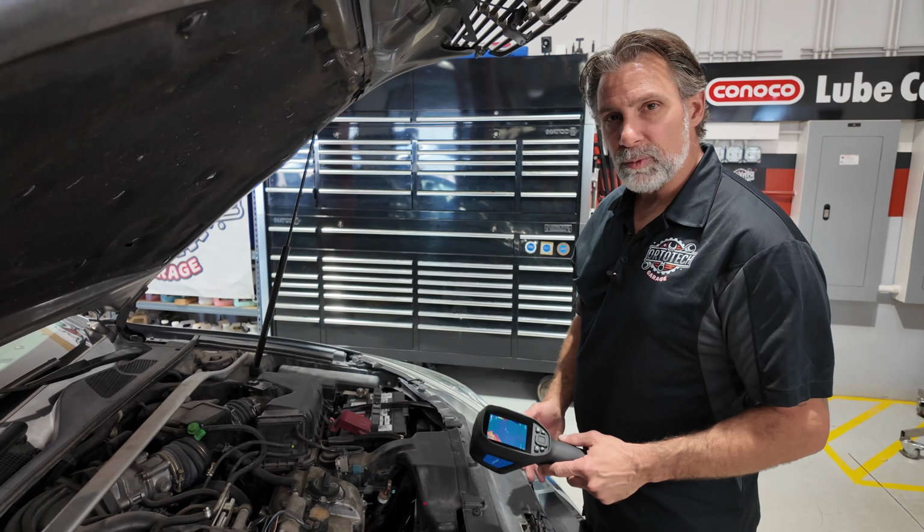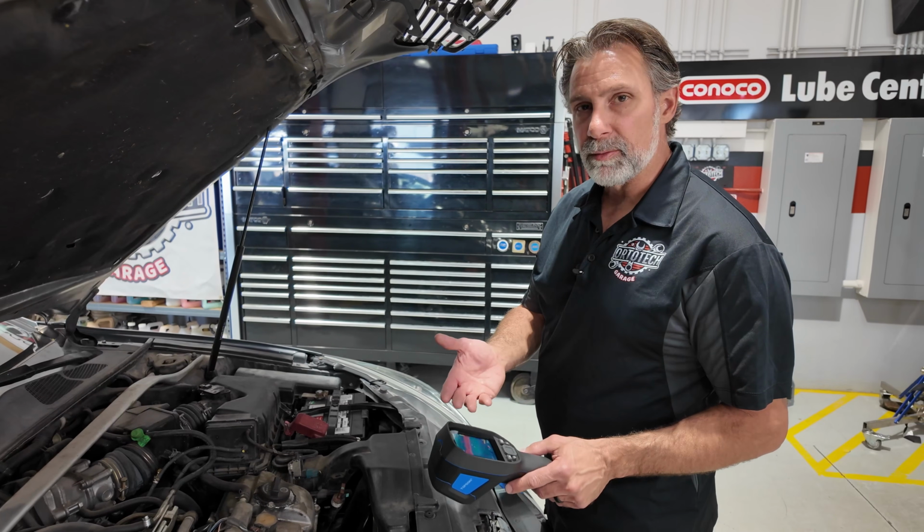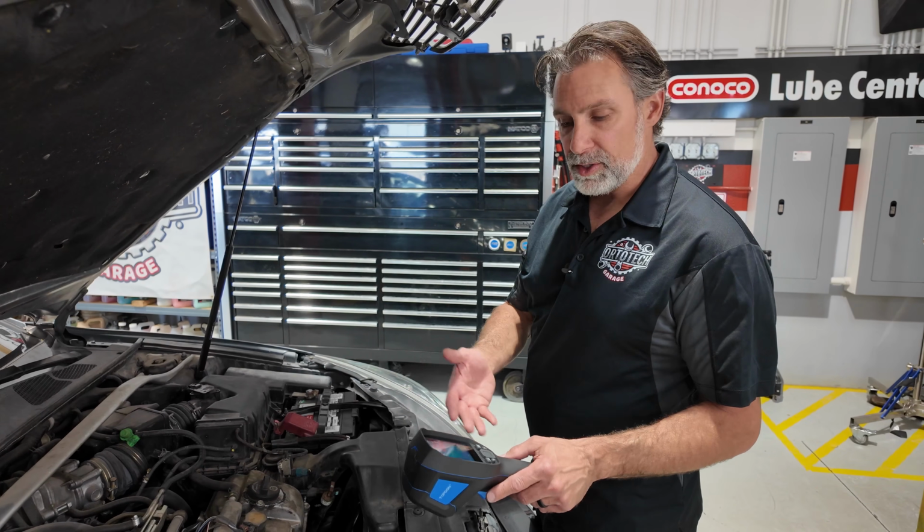So what I want to do is warm this car up, and I want to watch this thermal image start to change colors. And we can watch that temperature get hotter.